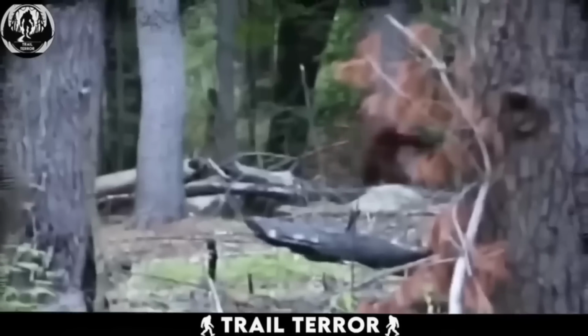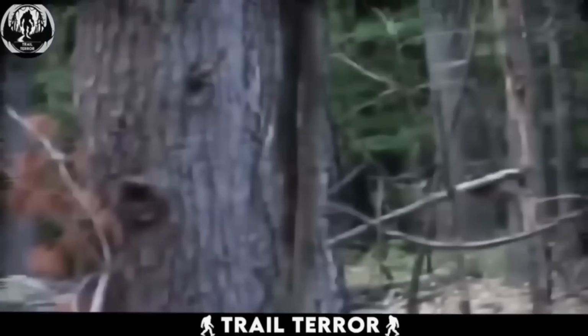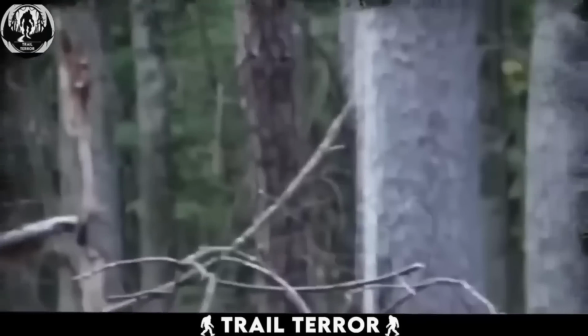This being, covered in thick brown hair, displayed a remarkably humanoid posture and running style. The speculation leans towards a potential sighting of Bigfoot. However, if that's the case, then this was my first time seeing that agile and quick Bigfoot, and that terrifies me.